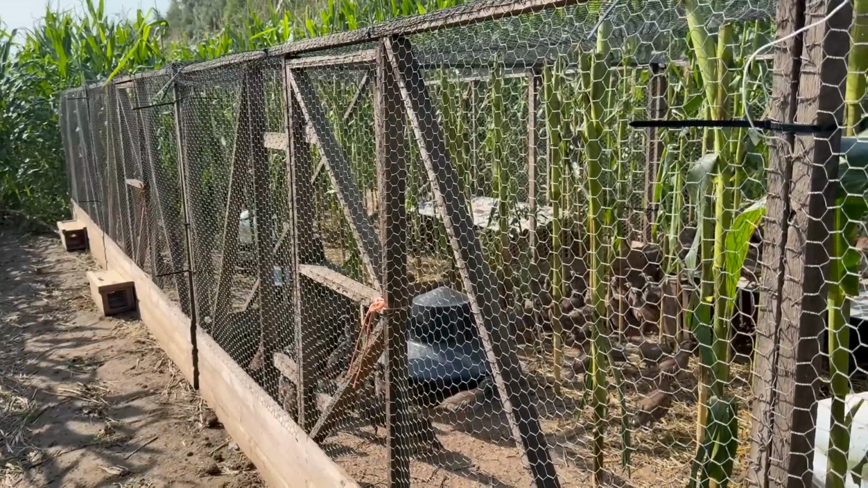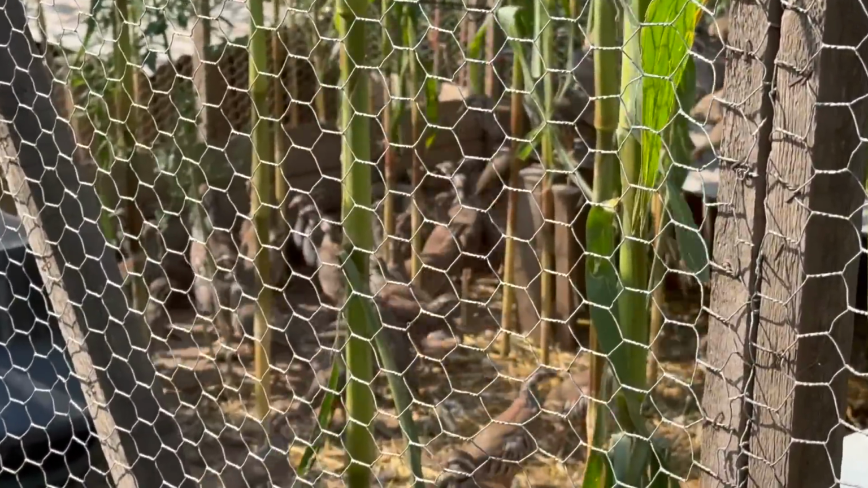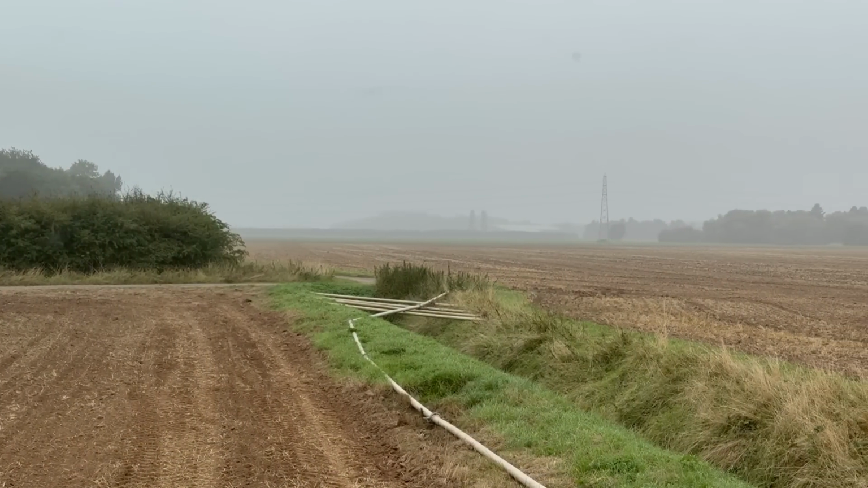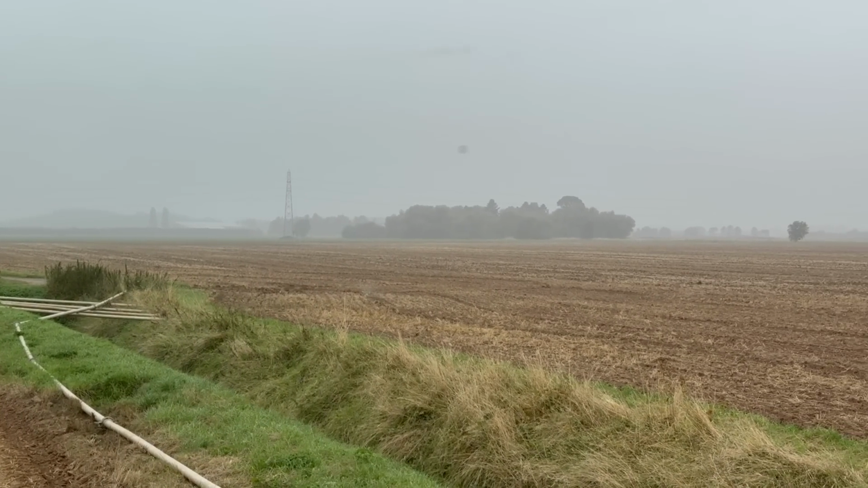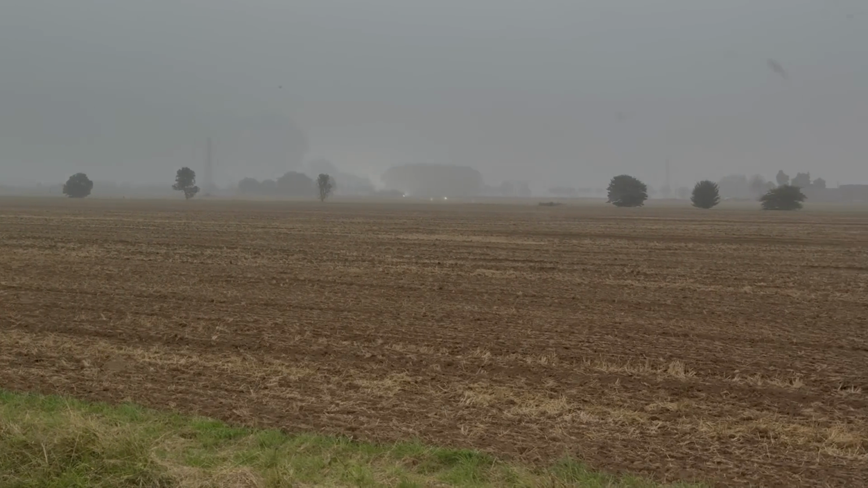Now that the birds are in the pens and the fields have been cut, this can draw the attention of would-be pen raiders in the form of foxes. The first night out with the new kit would certainly prove a big test as the mist rolled in off the coast at the end of a warm day. The first possible sighting wasn't these deer, but a cat.